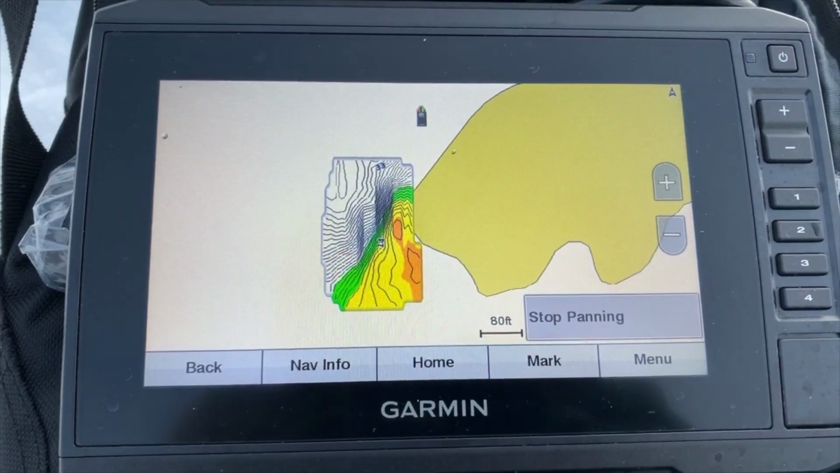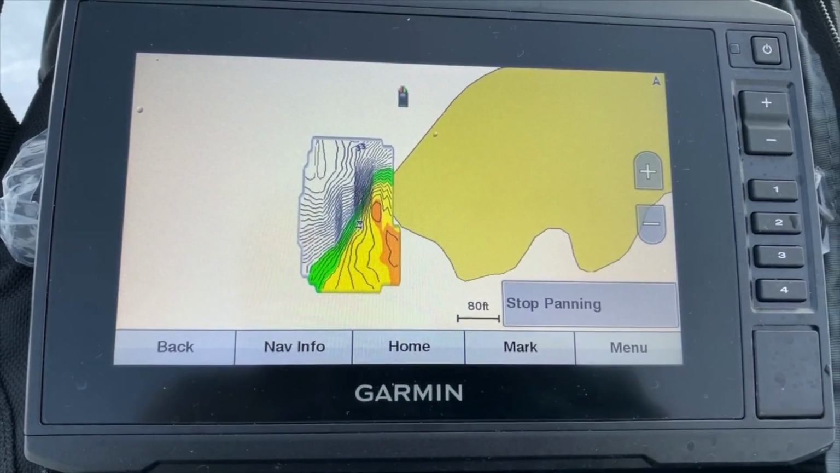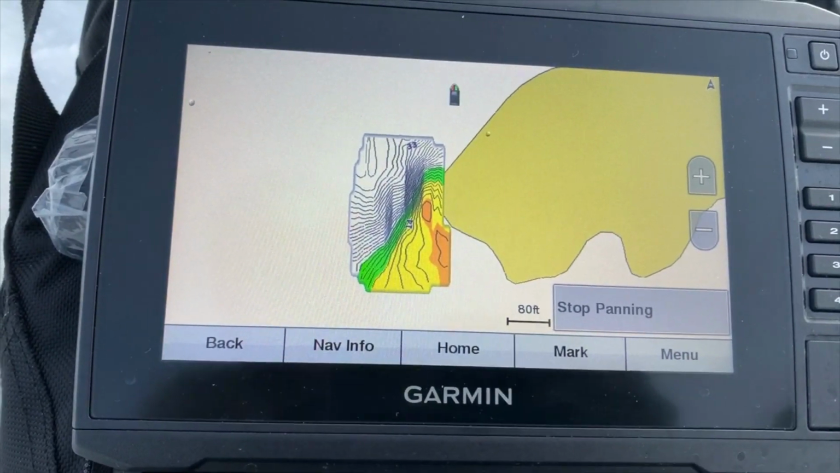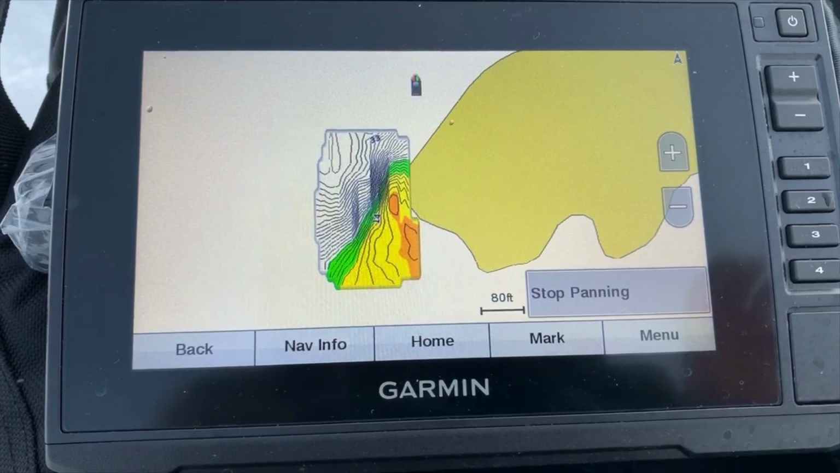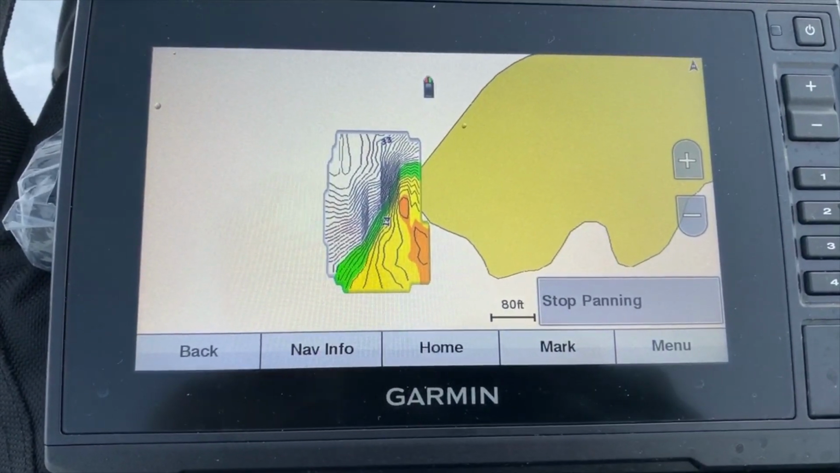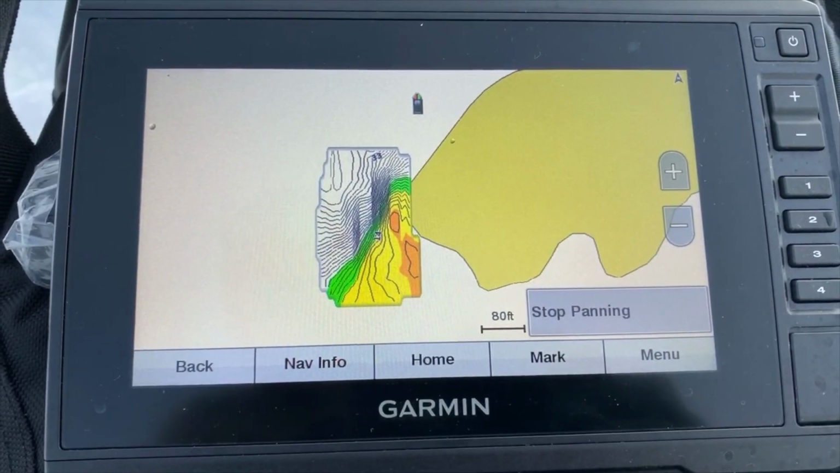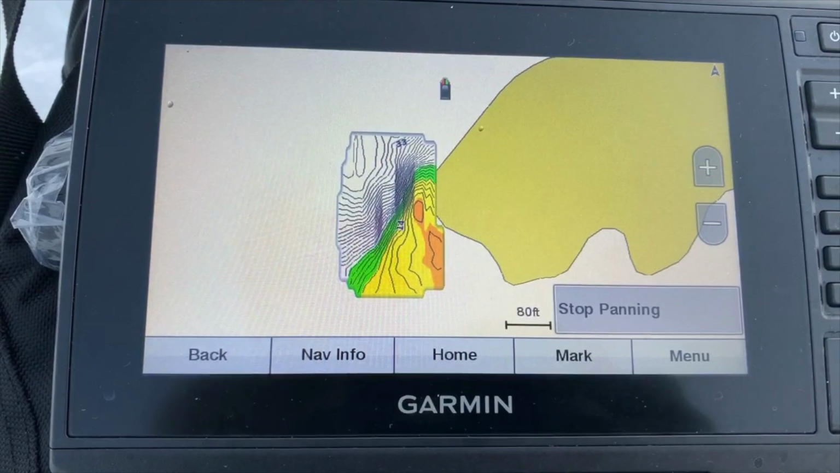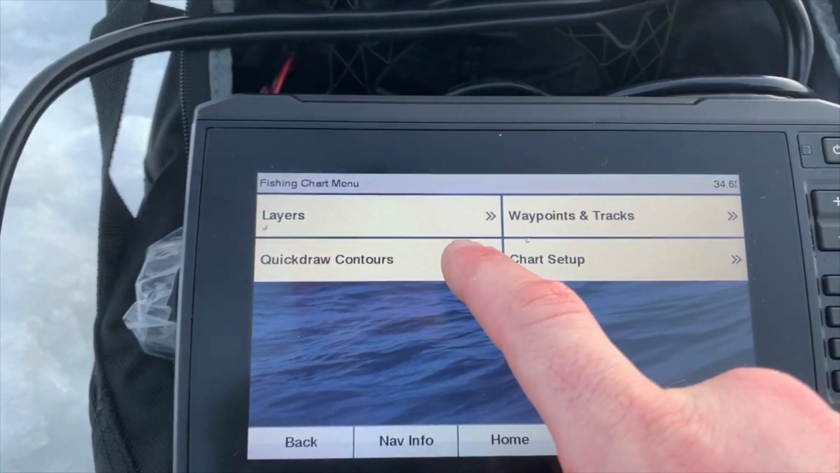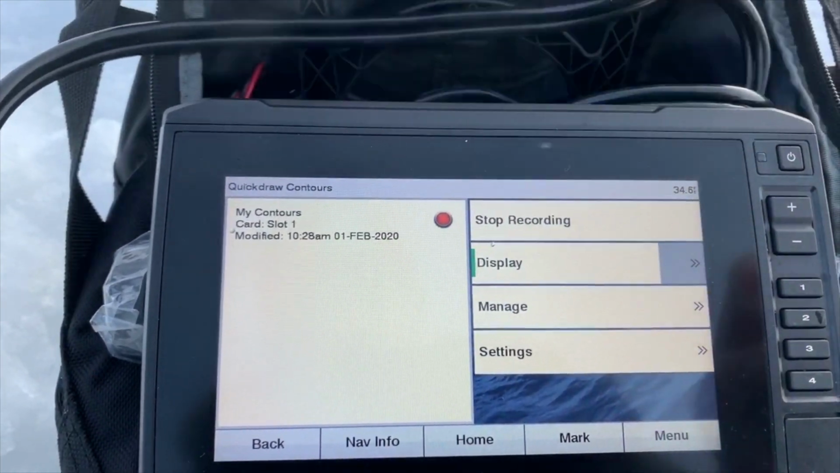All right, so this is the contour map on my Garmin unit here. As you can see, I have mapped a little bit of this area before, and what I'm going to be doing now is mapping, you see where that little boat is, all that blank area up along the other side of that shoreline. So to get this started, it's pretty cool. Let's go to menu, I go to Quickdraw Contours, and all I have to do is hit start recording,